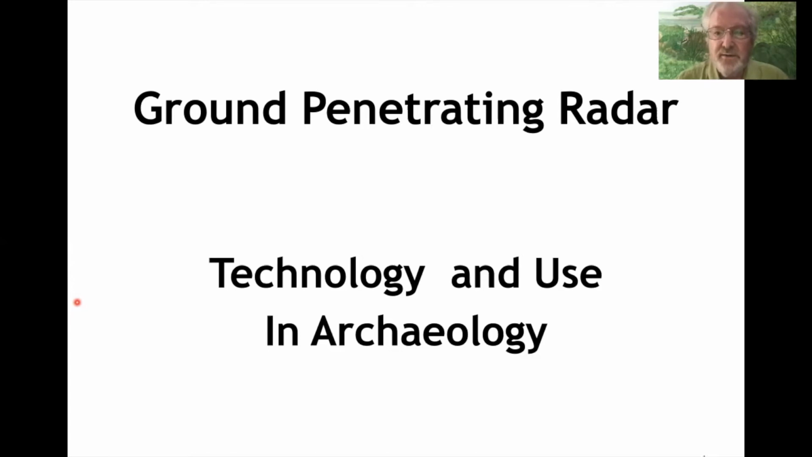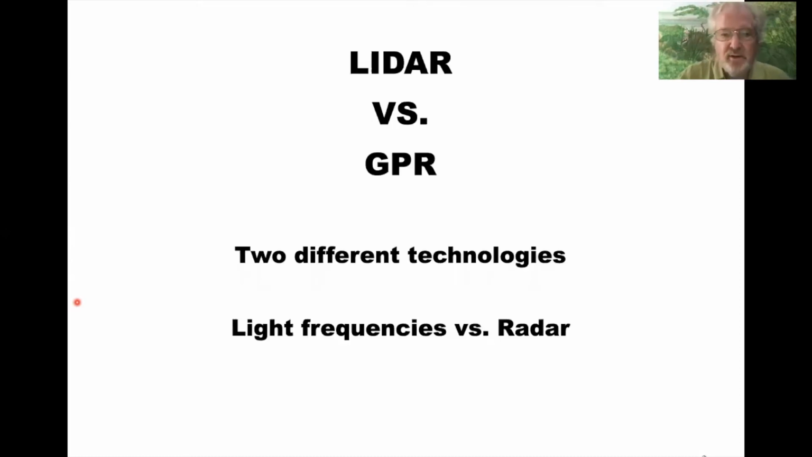This talk will cover 4 areas: comparison to LiDAR, a discussion of the basics of ground penetrating radar, and then archaeology, and then a couple of uses for ground penetrating radar beyond archaeology that are brand new. So first, we'll look at LiDAR.